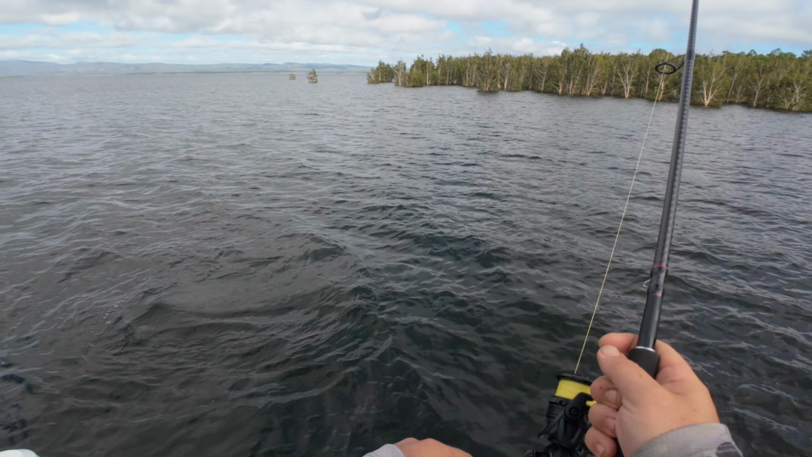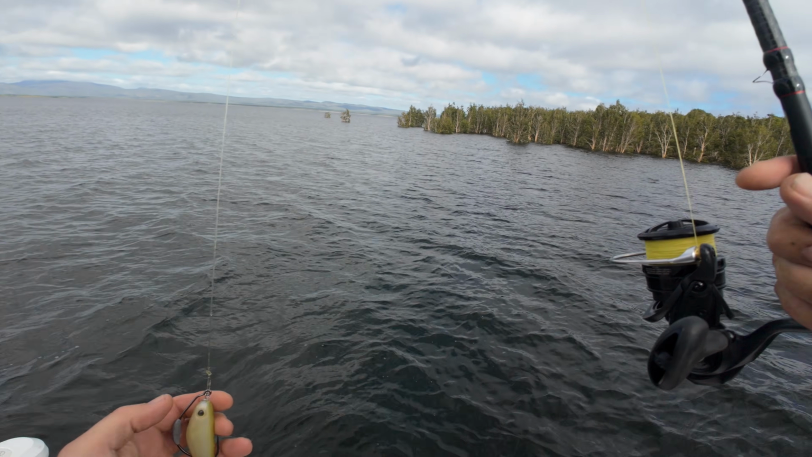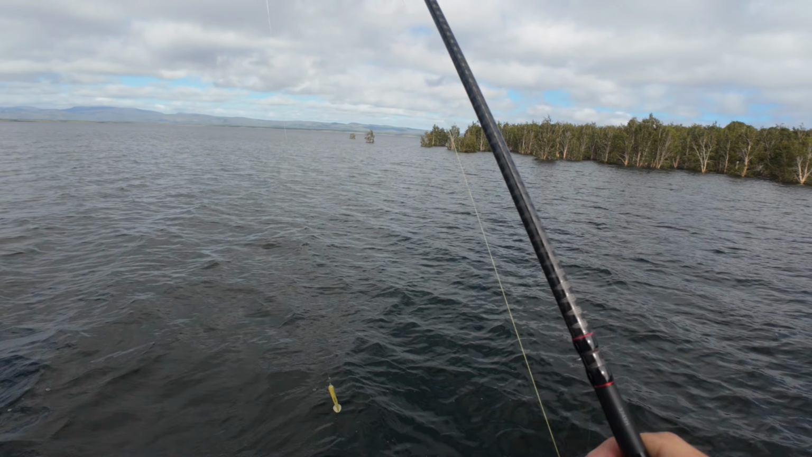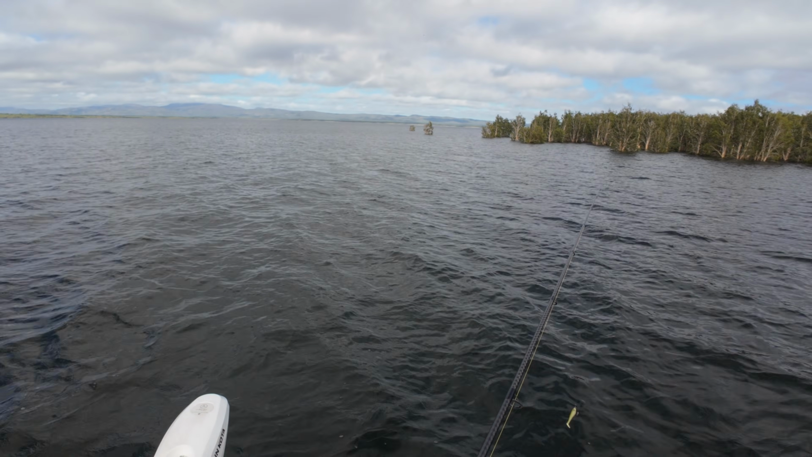Come into this point, first cast, and we got a hit. Just didn't manage to stick him. Had him on for a bit. Ah, it's a good sign. Very good sign. There'll be more fish along here, all right.